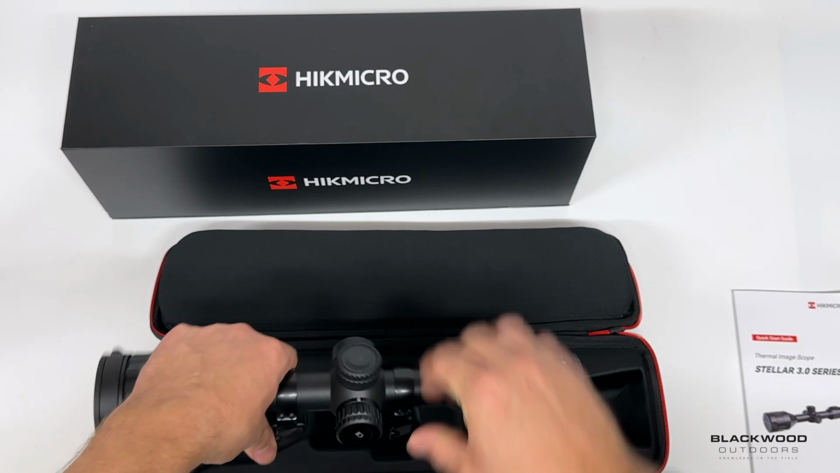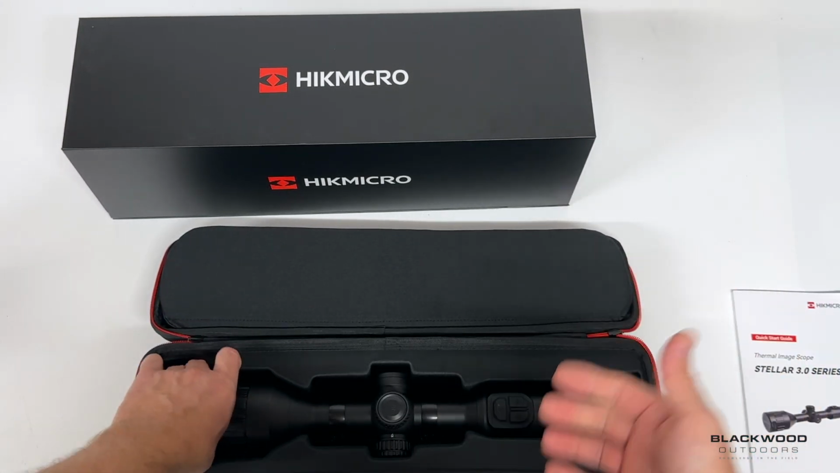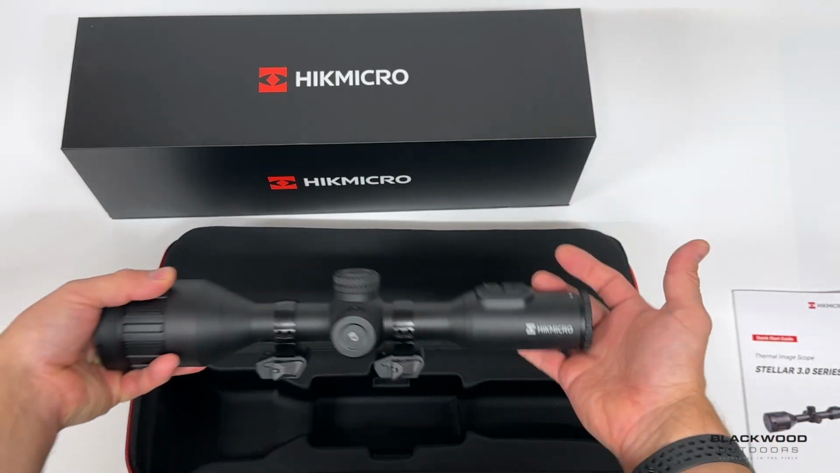And the good thing about the case is you can actually just still fit the scope in with the mount, which is ideal. Like I say, I'm swapping this between guns, so just to fling it in there to protect it, and it's really robust. Fling it in the car, it's not going to get knocked about.